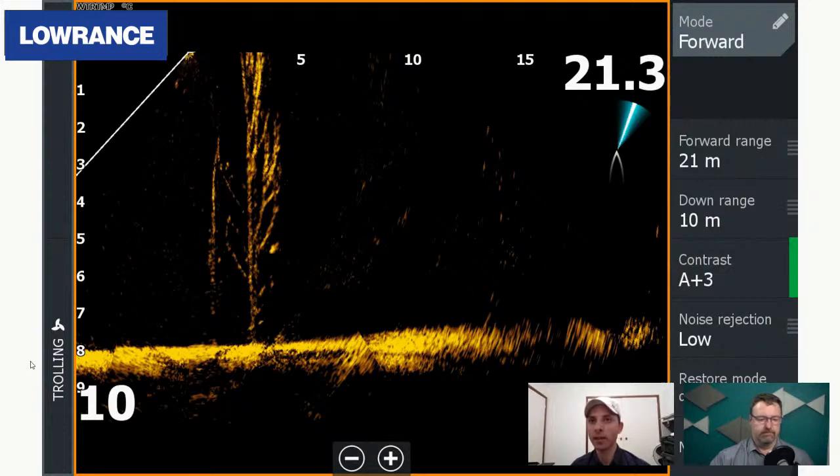So what we have here is a long shot of a fish just coming into the beam. If you look directly underneath the 21.3, three-quarters of the way to the bottom, there's a fish that's just appearing. It's hard to make out, but it's there. But if we backtrack to that tree right there, directly at about 5 meters, three-quarters of the way down to the bottom, you've got a fish holding just off that structure. So there's a golden perch just hiding in nice and tight.